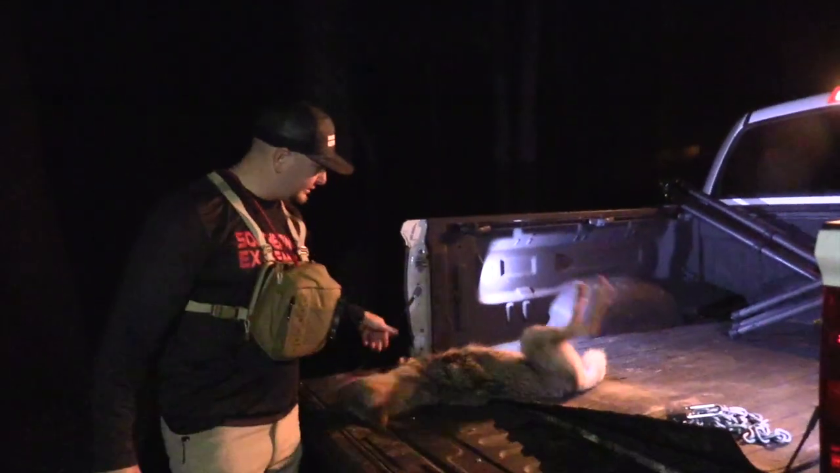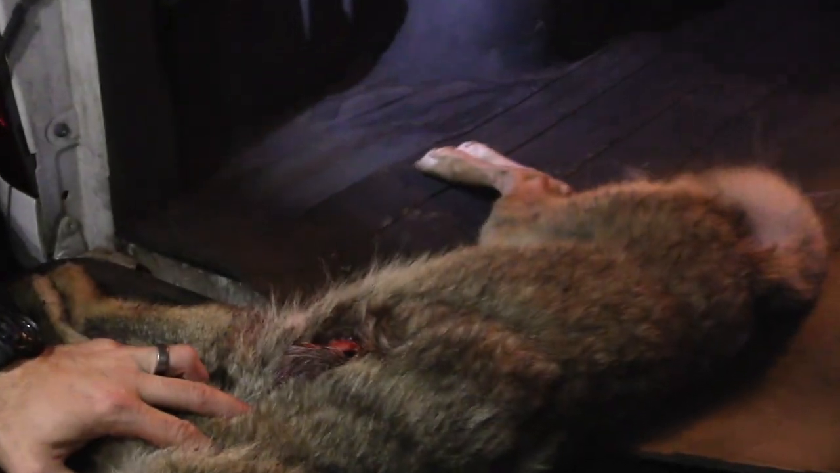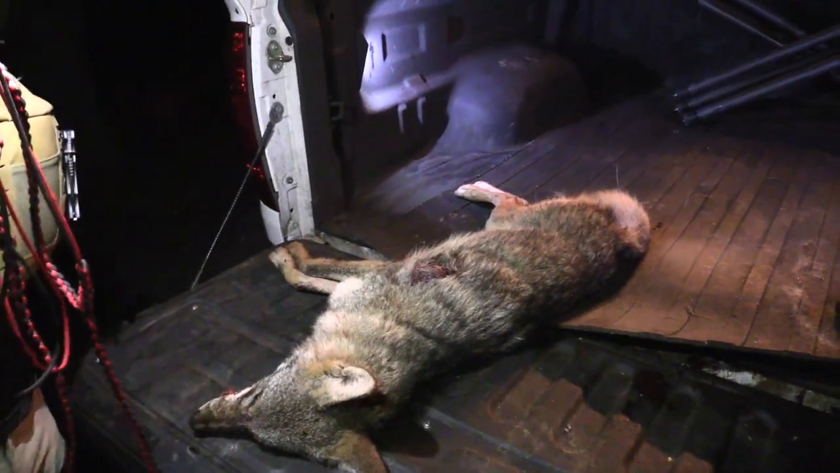I want you guys to look at this side over here. Look at this exit hole from that 243. If that's not a testament as to how tough these dogs are, and this was this year's dog. Where's that at?